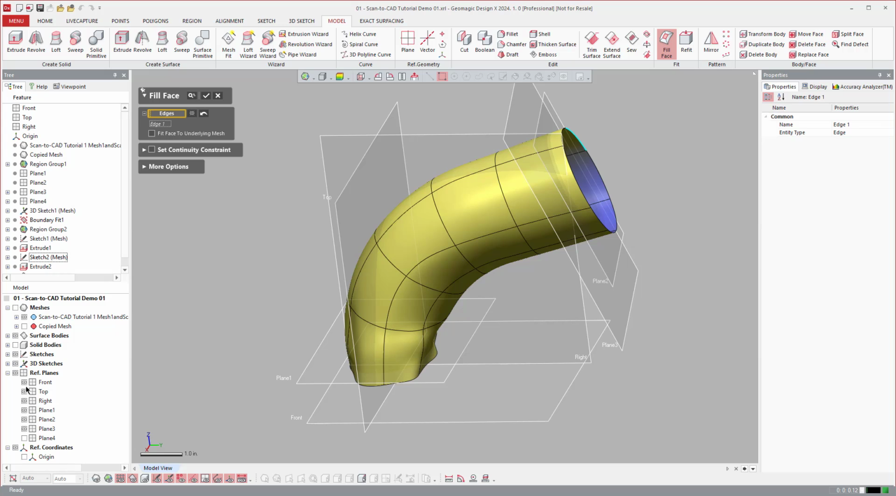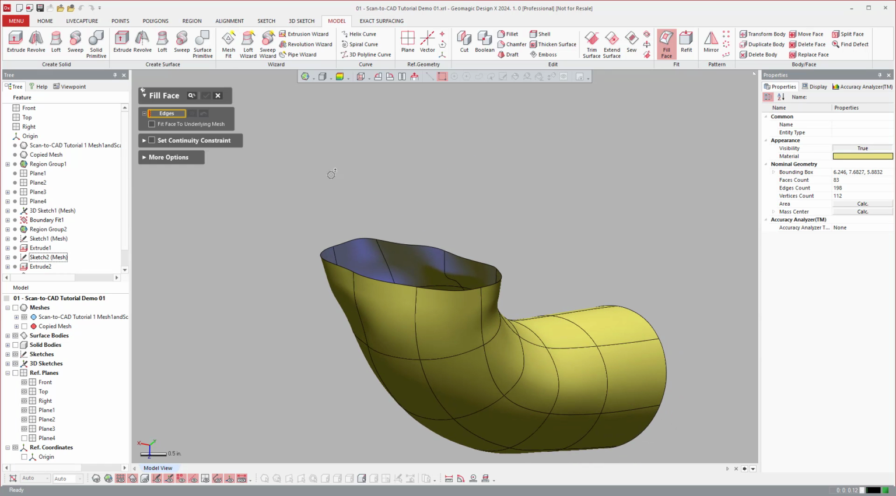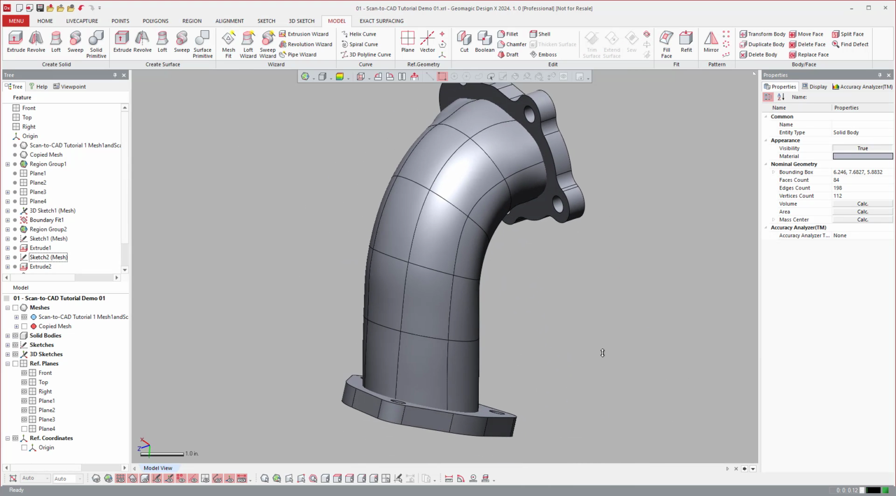And if these planes are getting annoying, you just swipe them all off or turn them all off like that. And then once you cap this guy, you'll see it'll turn into a solid and disappear here. So now we have another solid.